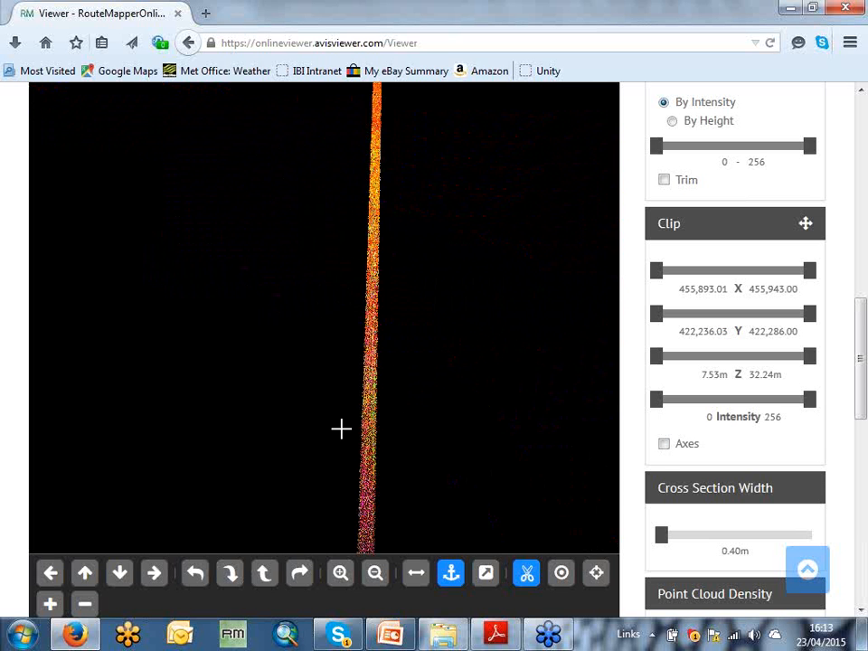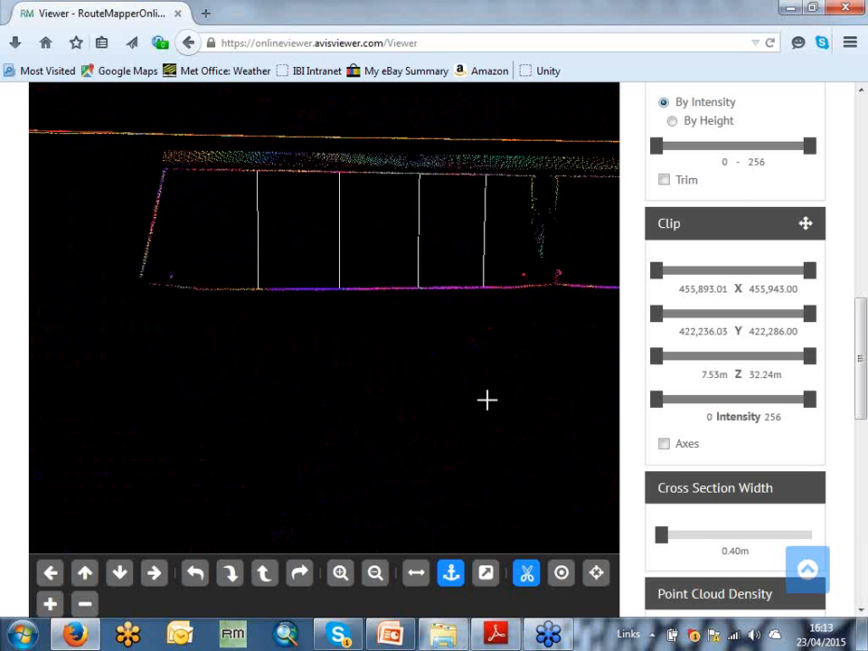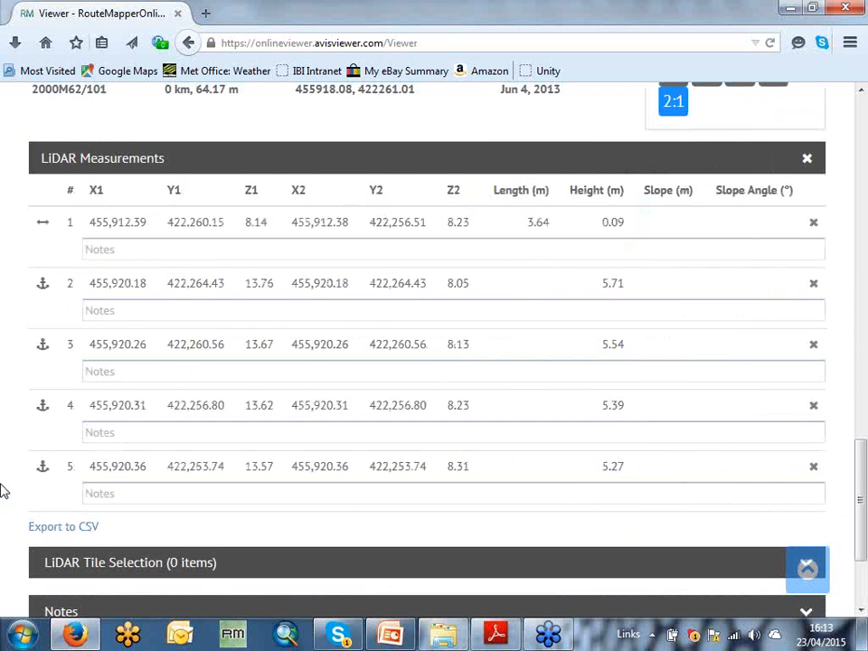And as a test, if I spin the point cloud round, there we go. Everything measured on a single plane. So I've measured from left to right across the carriageway here. And in terms of measurements, we have 571, 554, 539, 527. So I can derive two things from that.